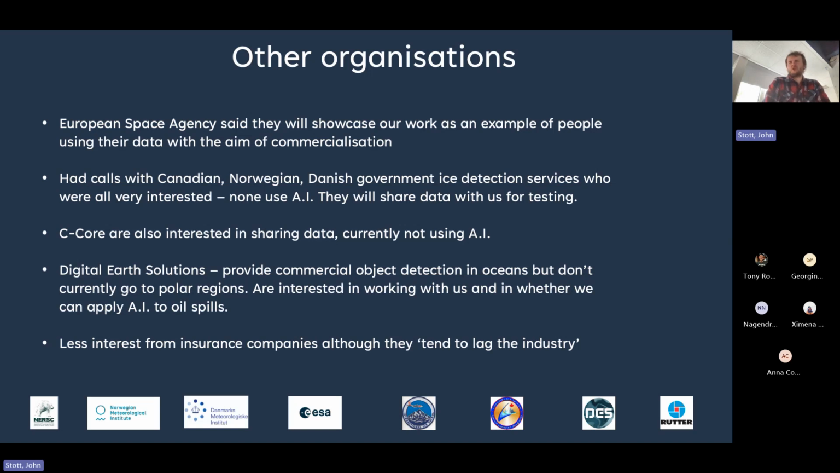There was less interest from the insurance companies. We did contact a couple of insurance companies. They tend to lag the industry in my experience, and they're also very risk averse. By that, I mean they say that we're too early for the market and stuff like that. They come up with these statements.